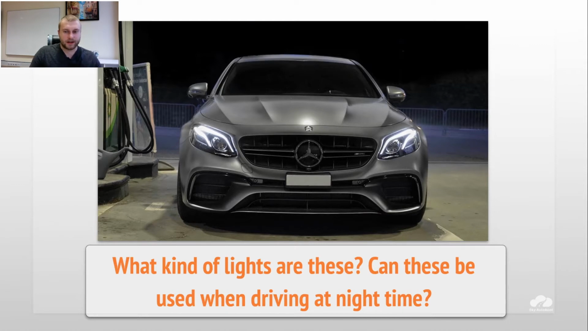What kind of lights are these? Can these be used when driving at night time? How do you think? These lights we usually call daylights. You can see LED lamps here. The casual white light is usually not working in the middle. So here it's an LED lamp, and only daylights are working now on this car.